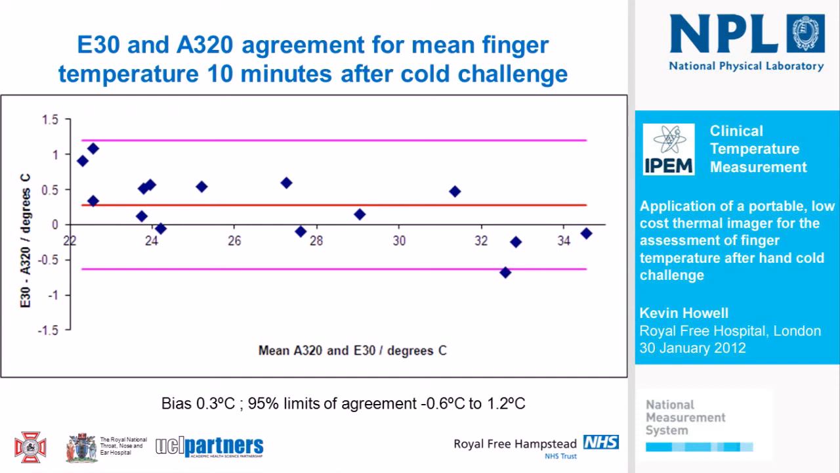We think the reason for that is the methodology of how we did this. I've only got 1 pair of hands, unfortunately. When we bring patients' hands out of cold water, some of the 15 patients would have been rewarming at that stage very rapidly. And there was a time delay between me pushing go on the laptop and beginning the sequencing with the A320 camera, and being able to get round to measure manually using the E30 handheld device. So we think this is due to the methodology. There is a 0.7 degree average rise in temperature during that time.